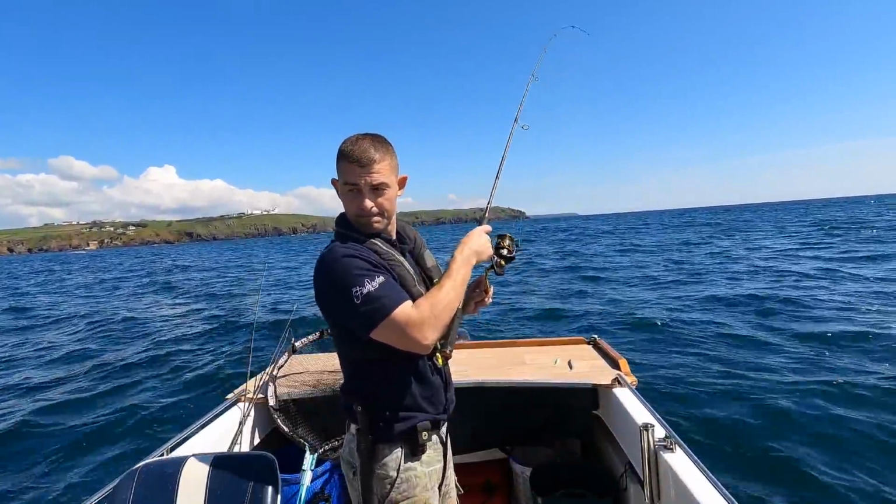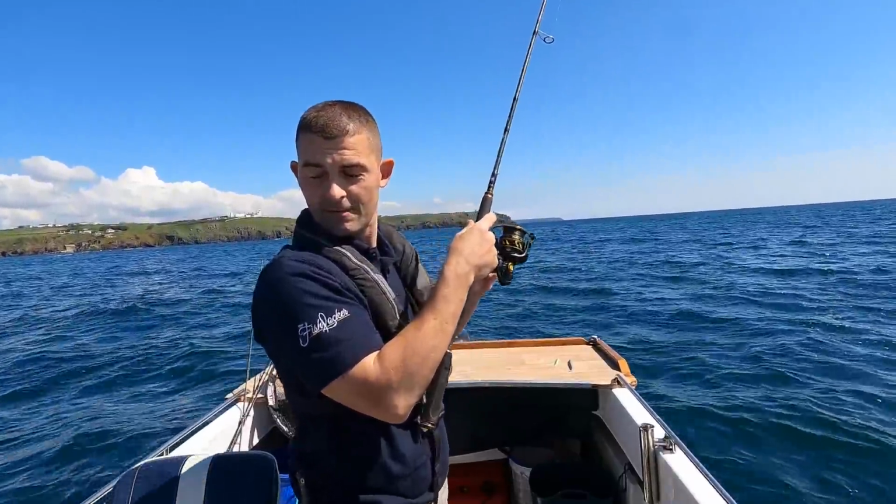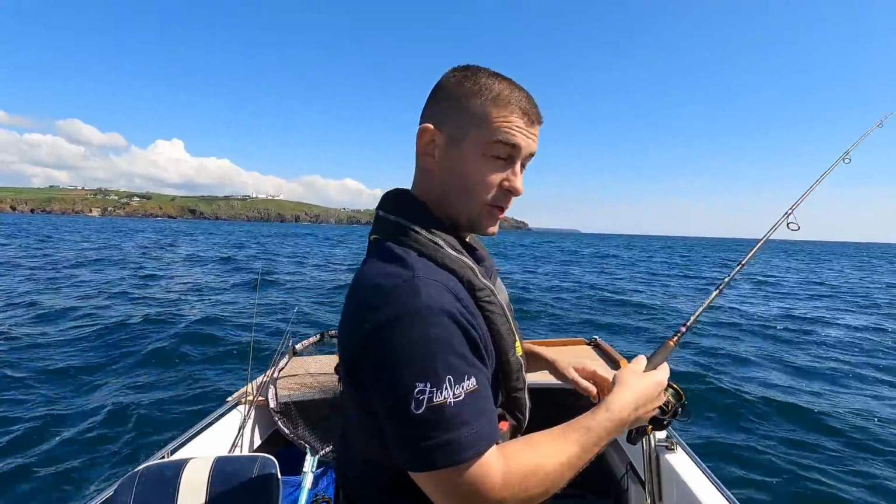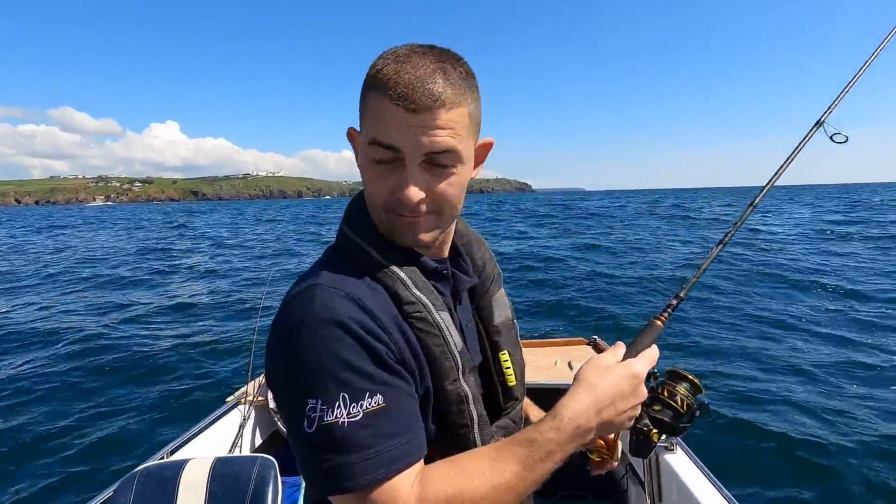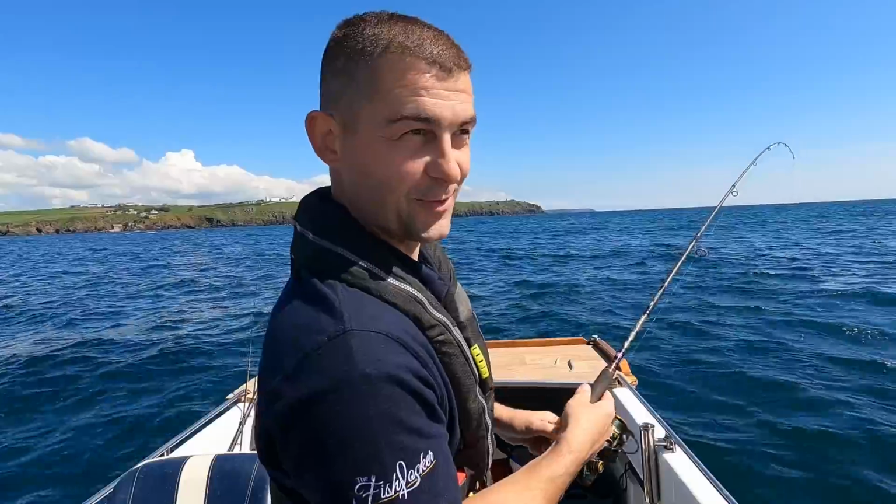Got it. I watched that fish come up after the lure, so when I dropped it back down, I saw it turn on it. Yeah, I hope it's come across alright.